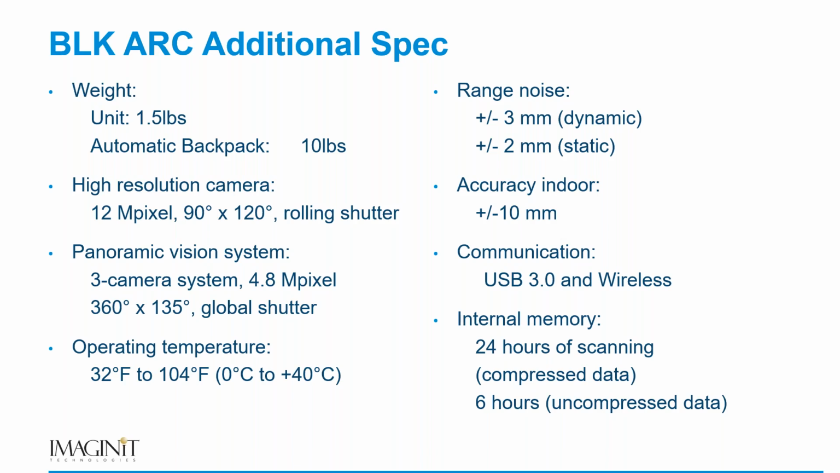Another thing I'd like to mention here is the accuracy indoors. We're at about 10 millimeters. That's a pretty good accuracy for being on the move and walking through a facility, being able to collect data as you move.